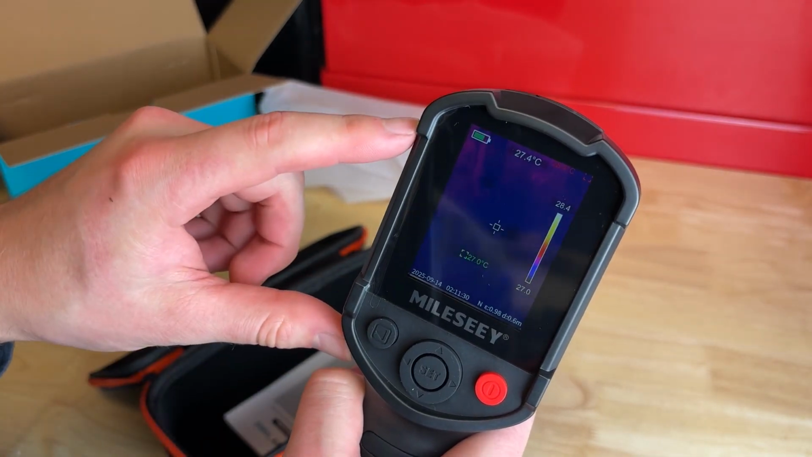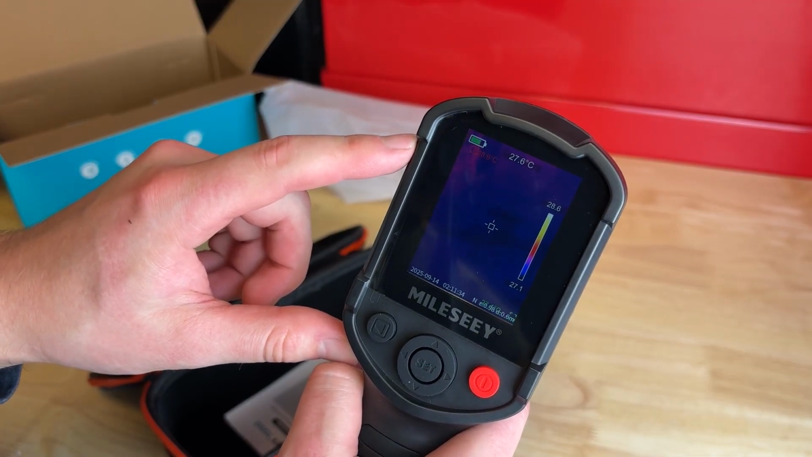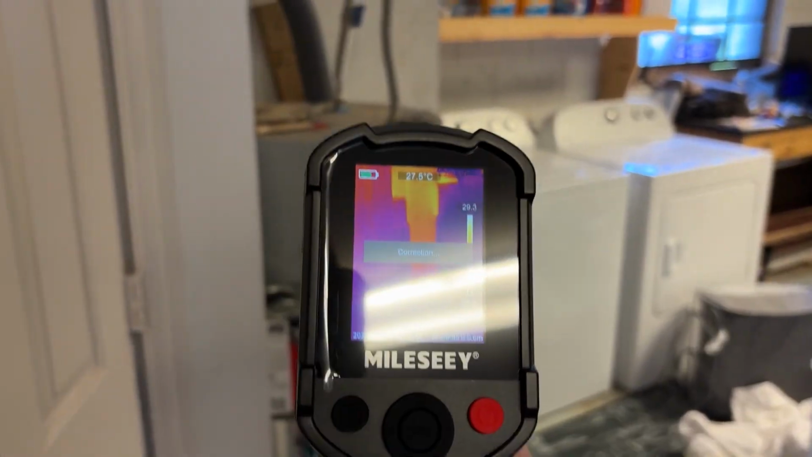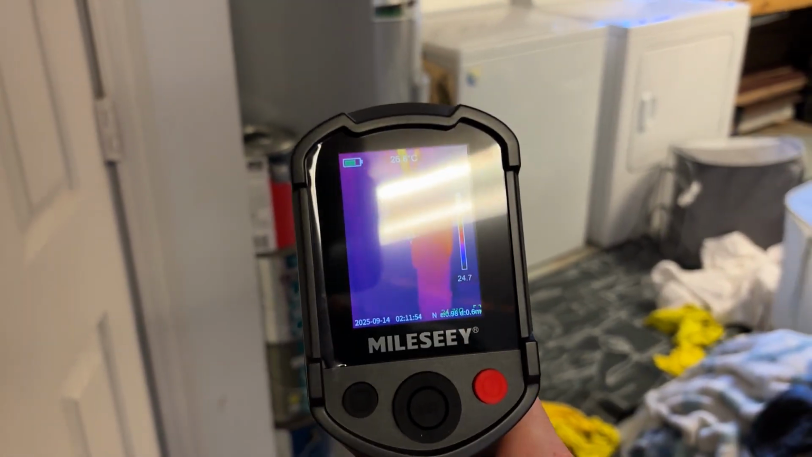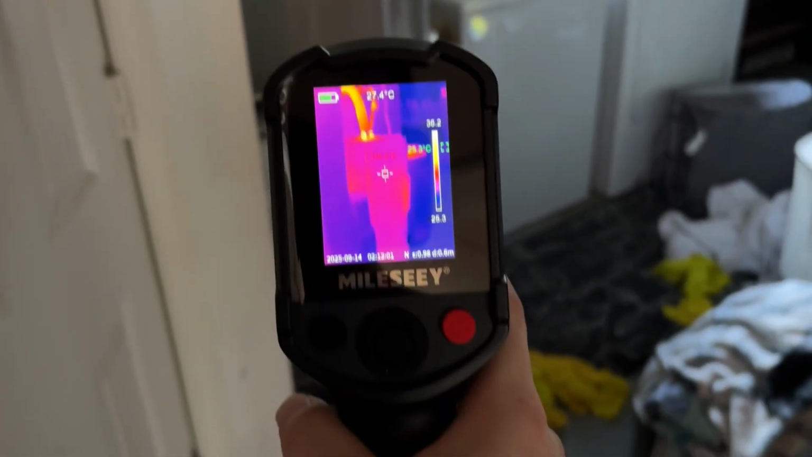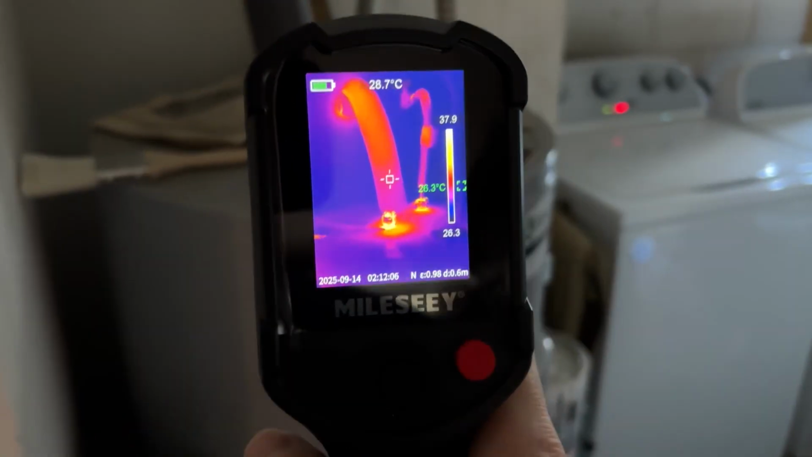Battery looks pretty good. Let's go see what we can do for checking out some stuff that I know is hot right now. All right, let's walk through the garage here. I know the hot water heater is going to be hot. That's really cool. Sorry for the glare there. Let me turn off some lights. Okay, there we go. Lights are off now. Nice. You can definitely tell the hot water heater has hot water.